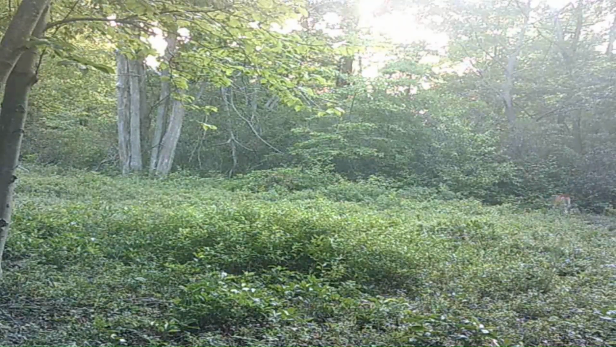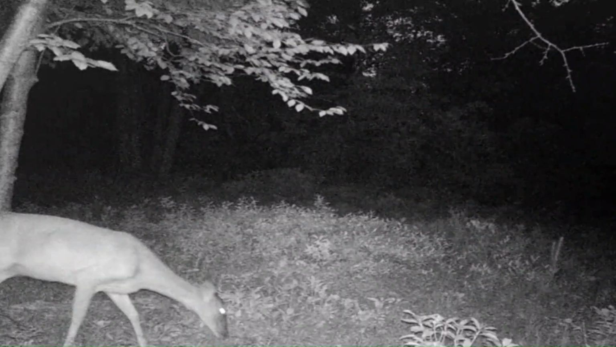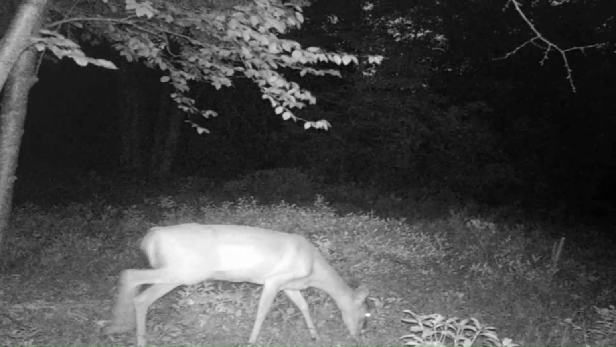And another one looking like it's going to head down through my path I got cut down through the blueberry in behind the tree stand there. And another one up through by the camera.